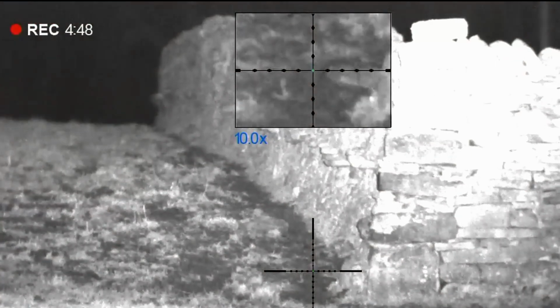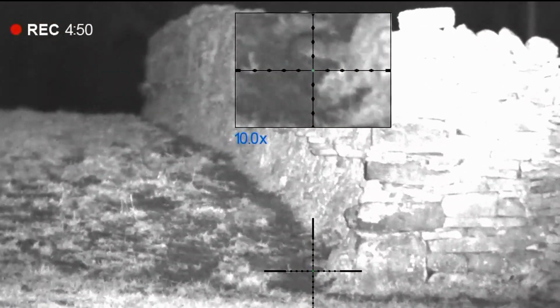I've just seen this rat making its way along the dry stone wall. You can just see it tucked in on the stones.